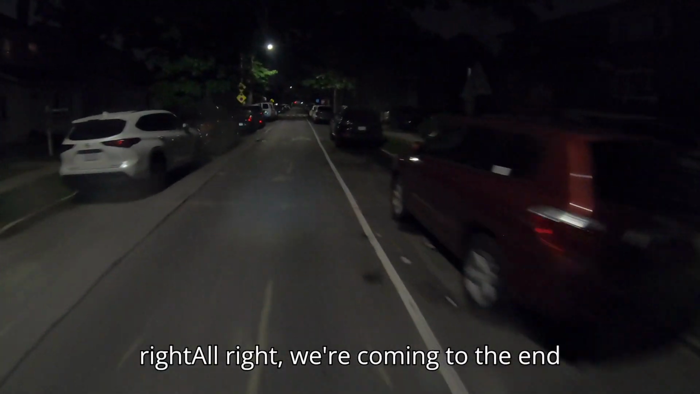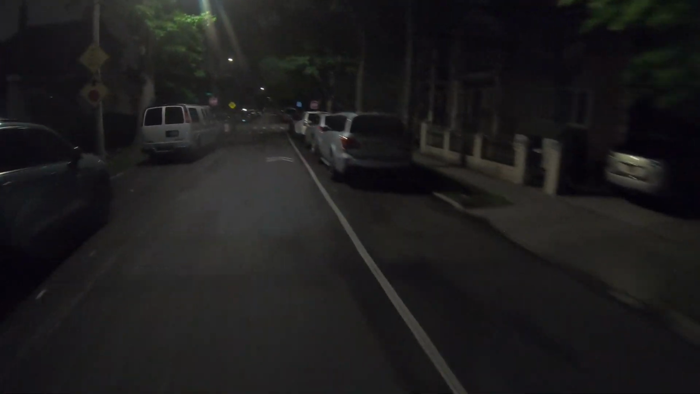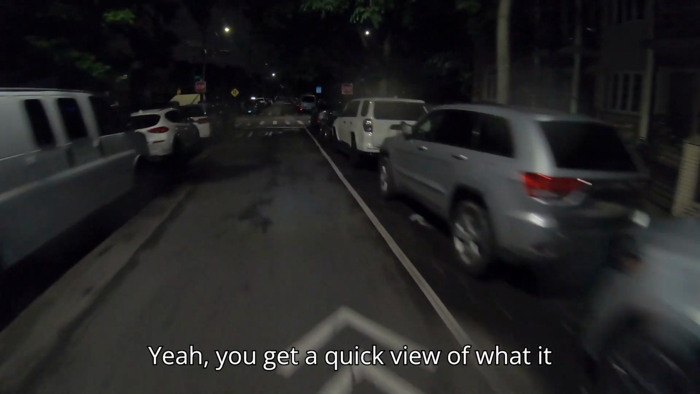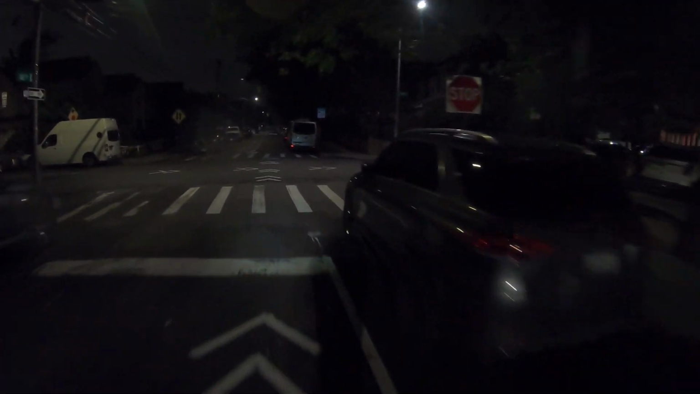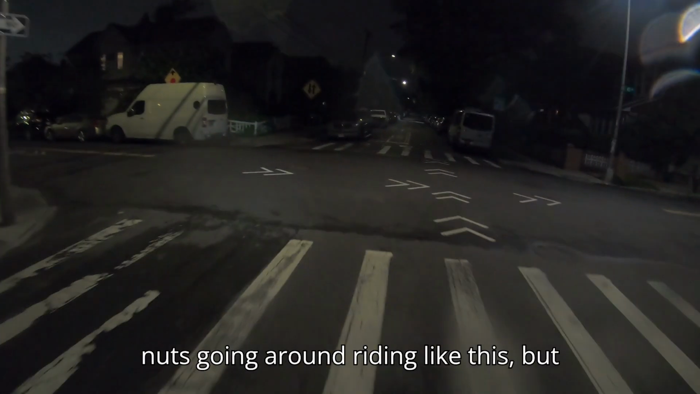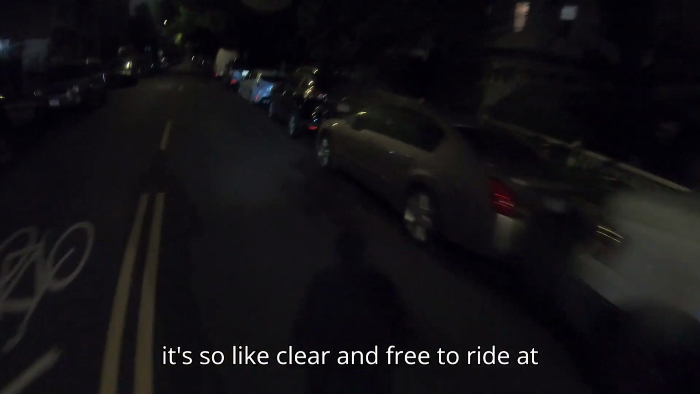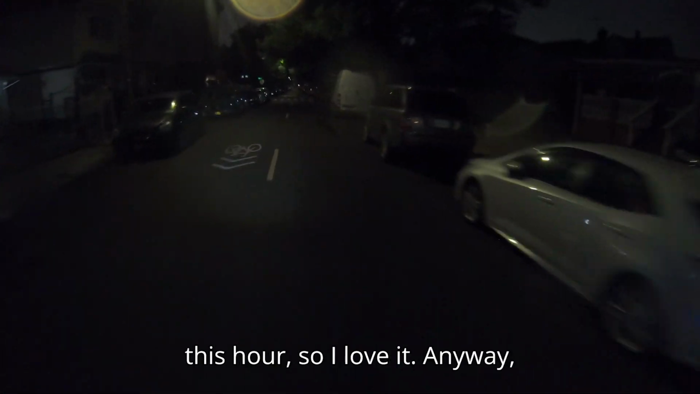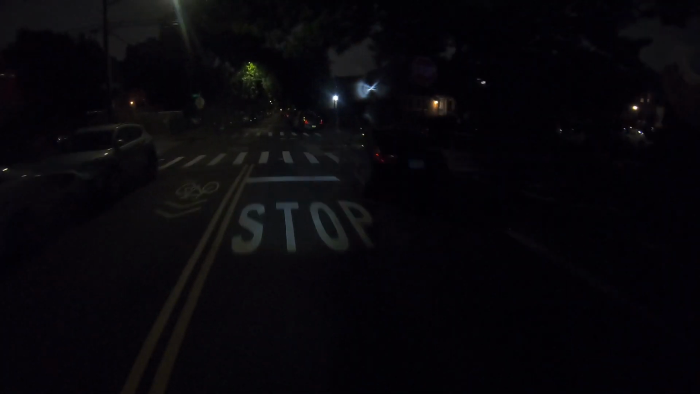Alright, we're coming to the end of the ride. You get a quick view of what it looks like in Queens this hour. I think it's like 3 in the morning. I'm nuts going around riding like this, but it's so clear and free to ride at this hour, so I love it. Anyway, I'm about to get home.